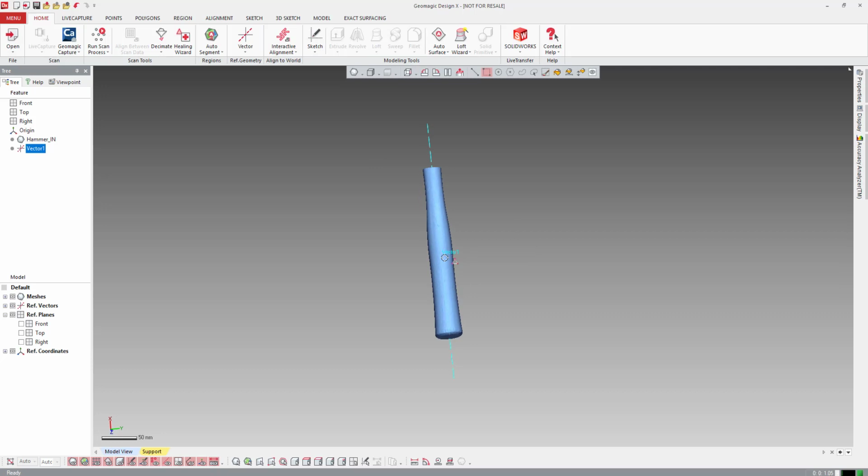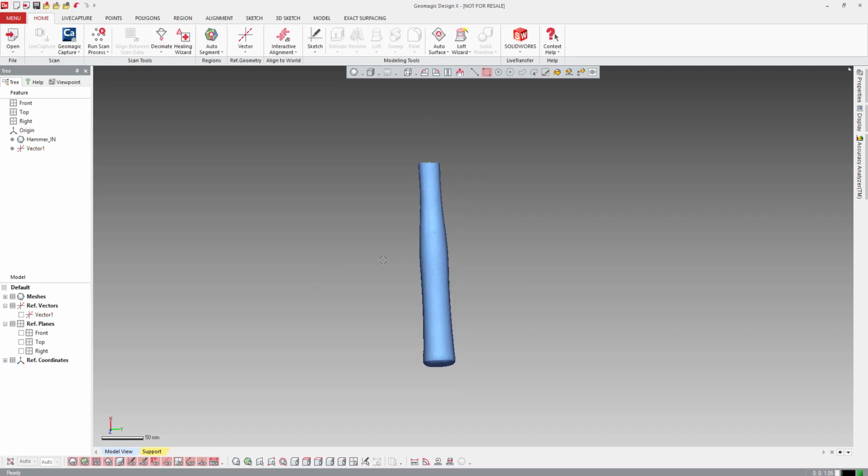Cool. So let's look at some planes now. I should expand that out, turn my vector off, and one thing I'm going to do is a mirror plane, I think, on the front side of this thing.